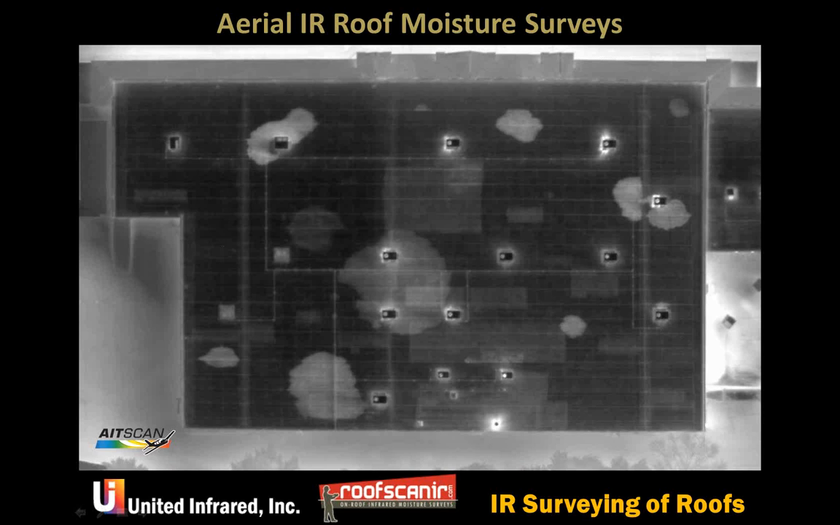So with the owner desiring to avoid the expense of insulation going to the landfill, roofing membrane going to the landfill, we're seeing and we're going to see a lot more recover roof business, if you will.